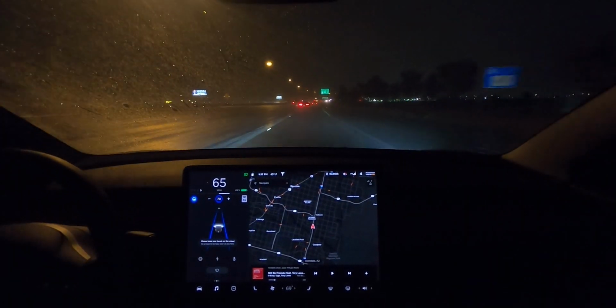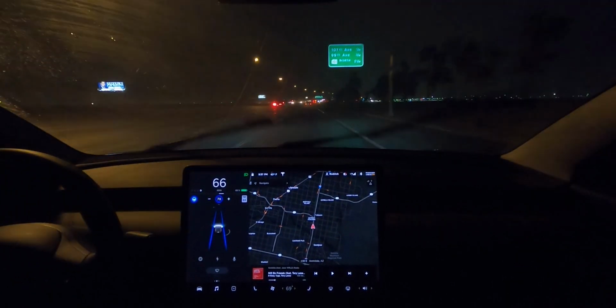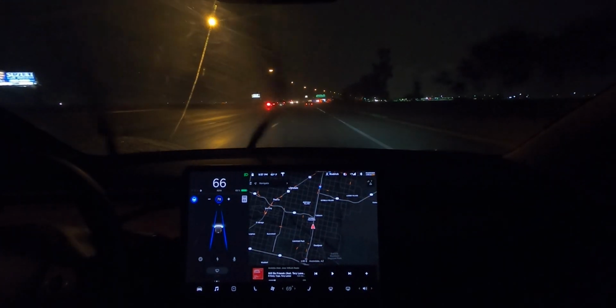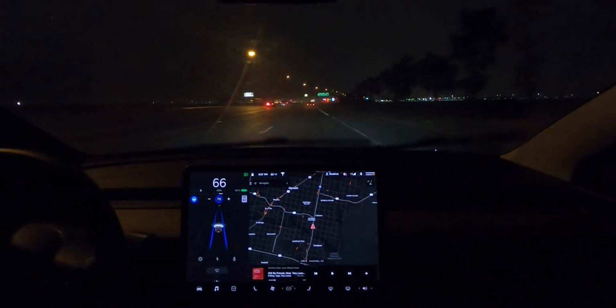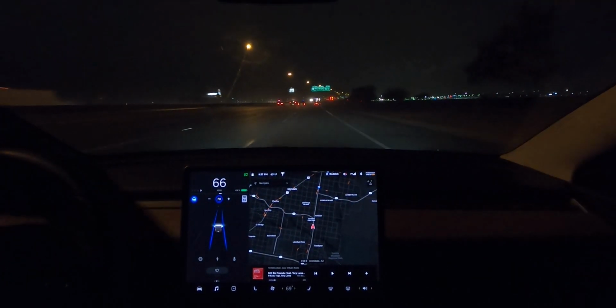Like right now, there's a lot of water flying up off the ground from the cars in front of us. There's rain coming down on us. It's dark. It's really hard to see the lane lines out here in person. I'm not sure how well you guys can see them on camera, but it's not the best visibility ever, although so far Autopilot's doing a good job.